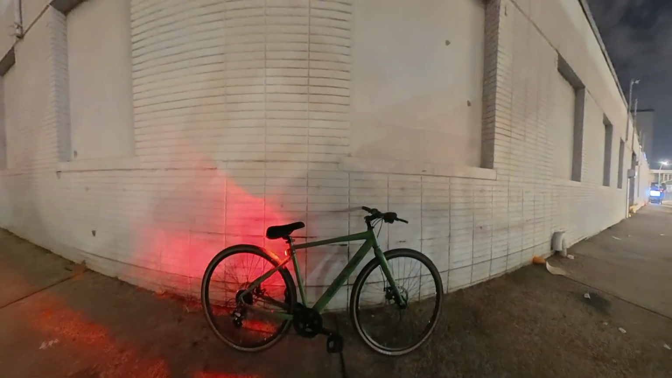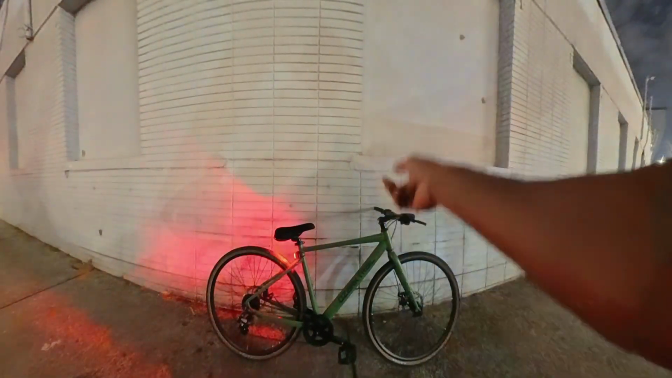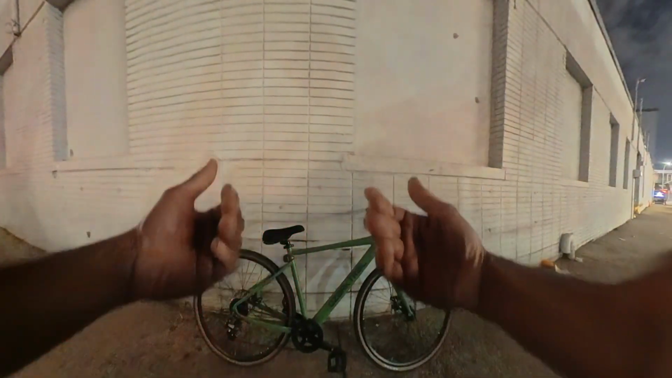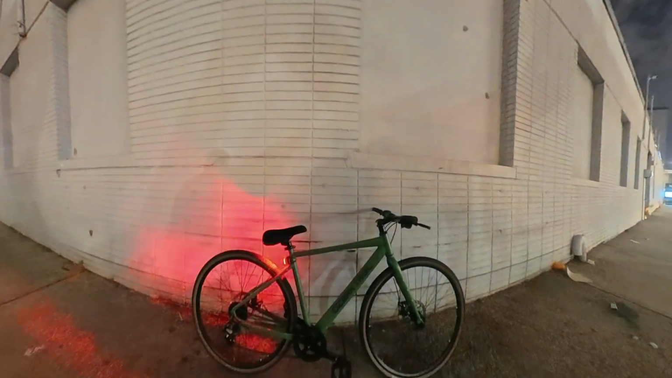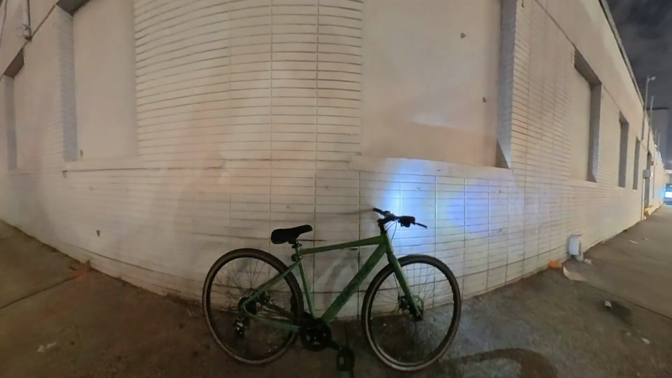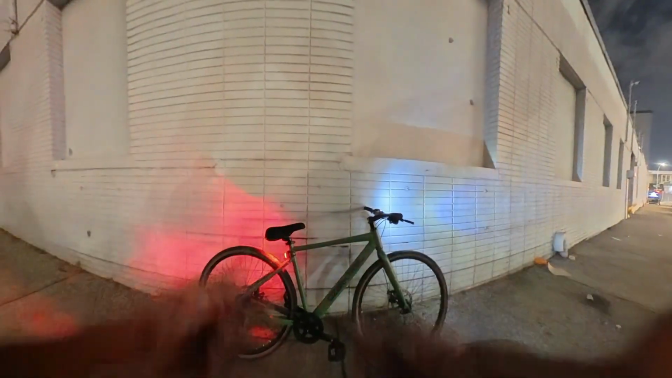But yeah, so new bike, new camera. Bike is riding awesome. $250, great. Insta360 X5, better low light, better quality, more durability with the camera. Really excited about the footage I'm about to get this year.